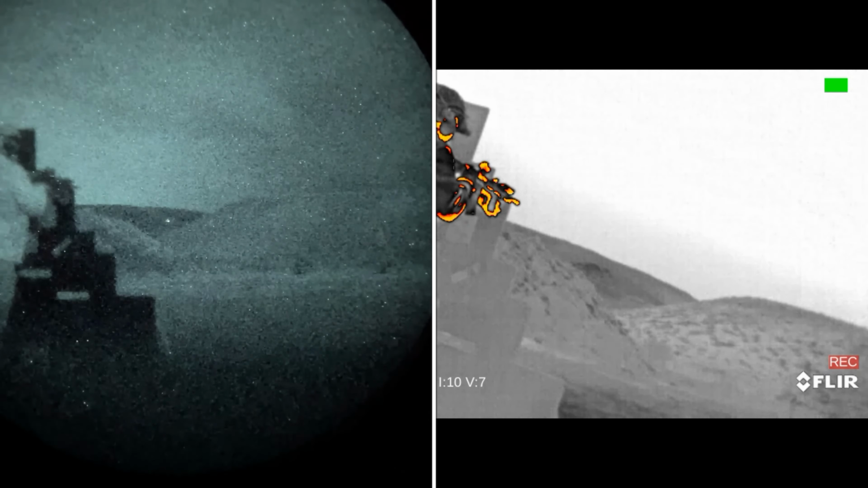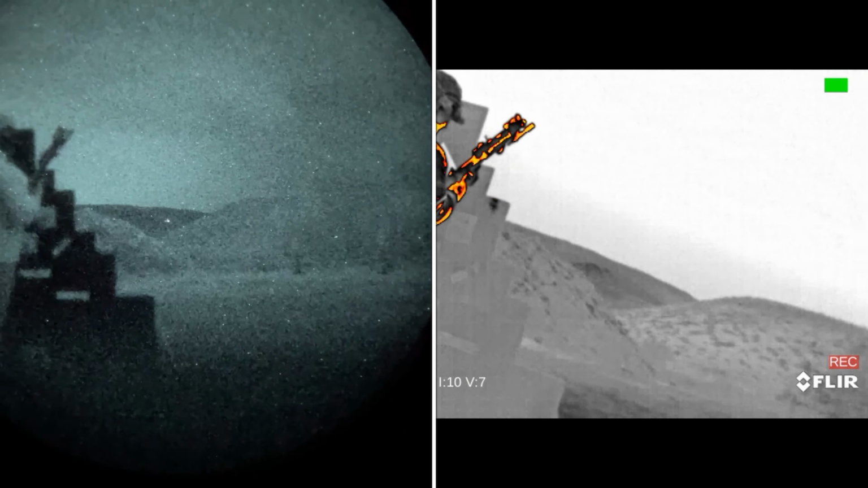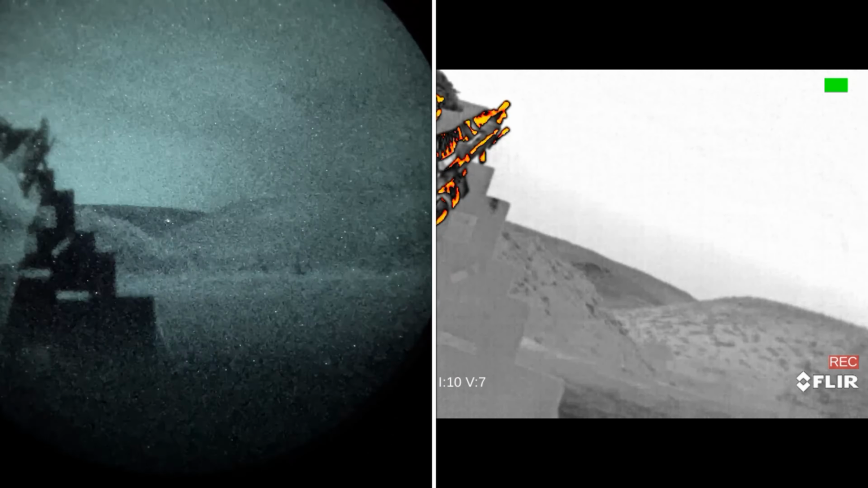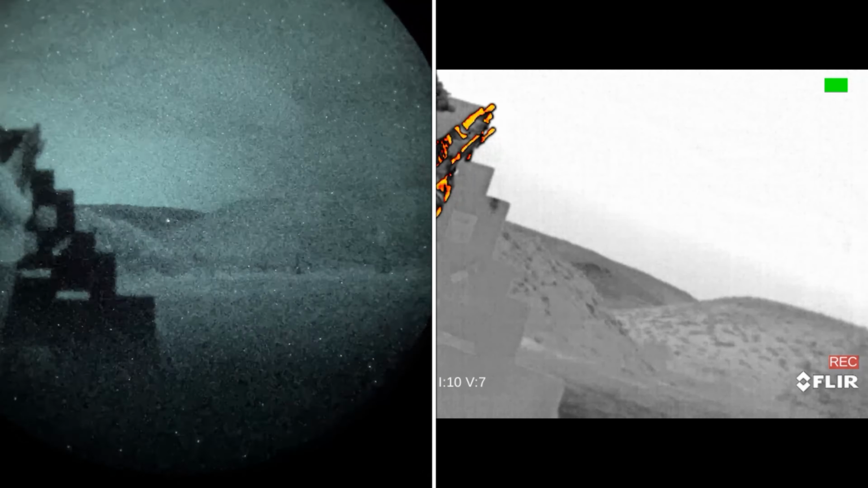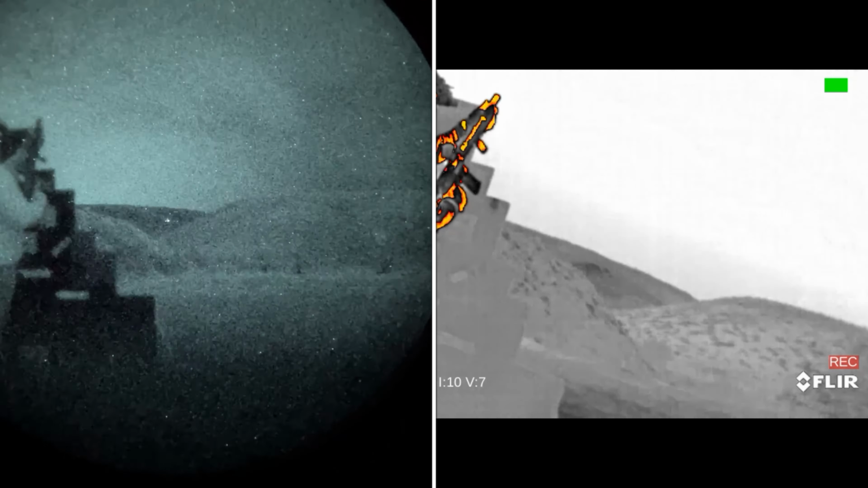The FLIR obviously doesn't have that problem, and if you paid attention while it was shooting, you would see that the muzzle flash, the muzzle blast, all the gases escaping the end of the muzzle behind the bullet were clearly evident even on the FLIR.